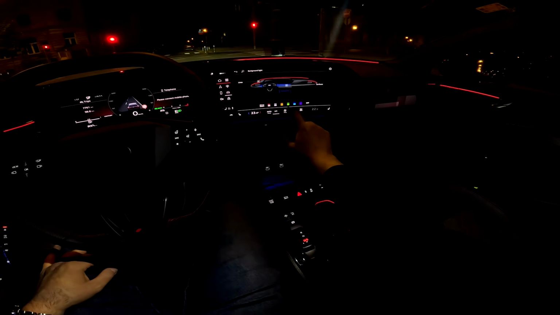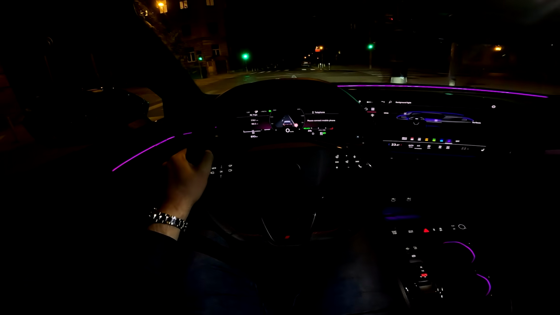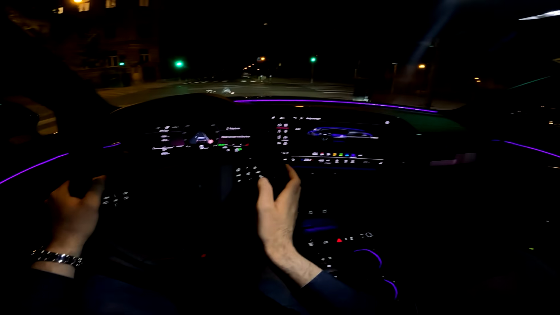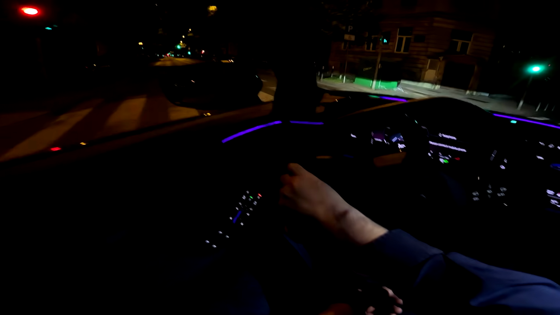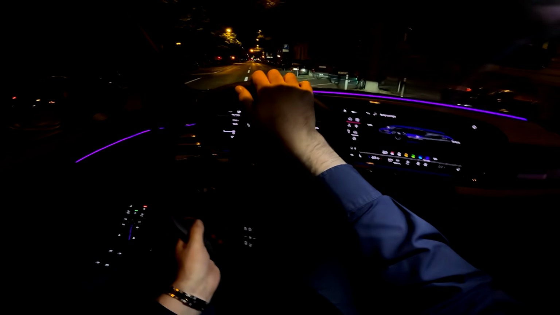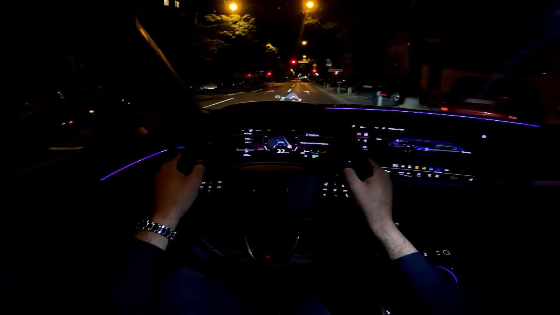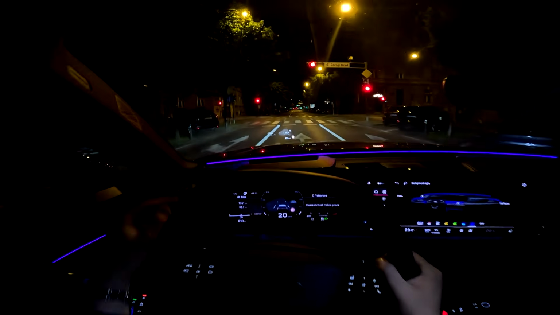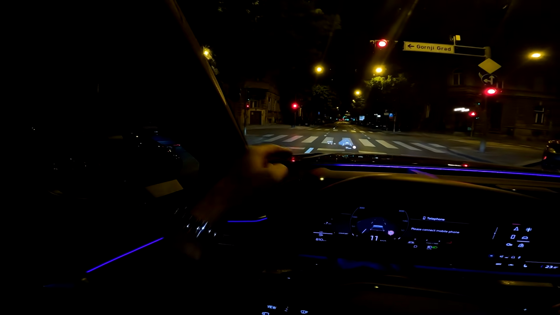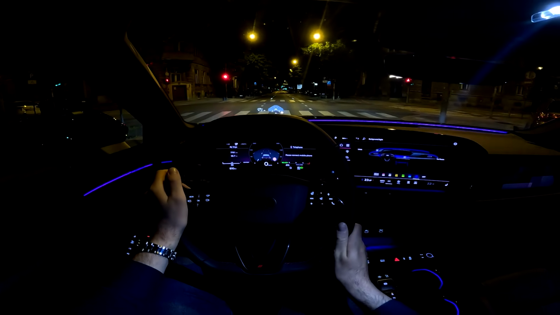But let's go back to those presets, and I will put the purple for now. And look how smooth the drive is. And when I turn on the indicator, look at this. Very cool detail as well.